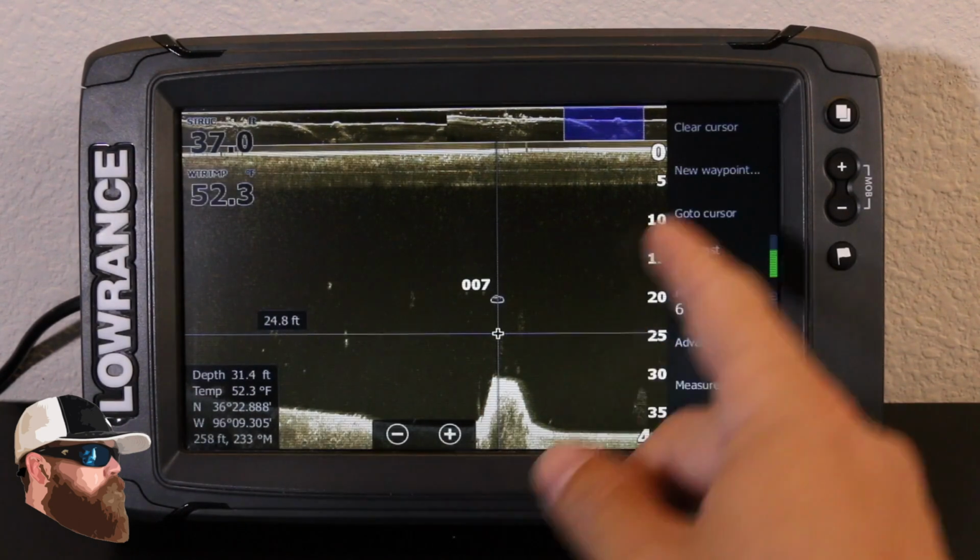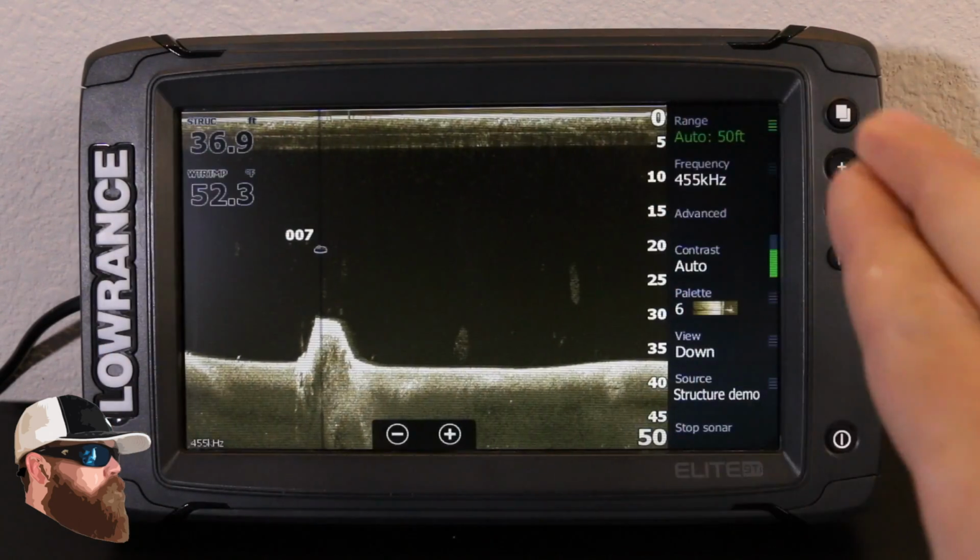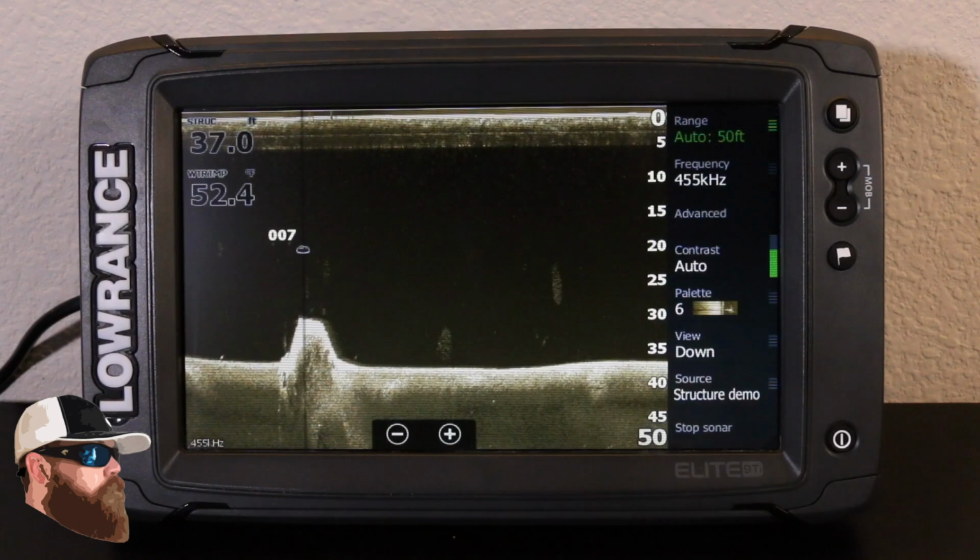So to unfreeze that screen, come up and hit clear cursor. And you can see it jumps real quick. My blue history disappears on the top, and I keep going.